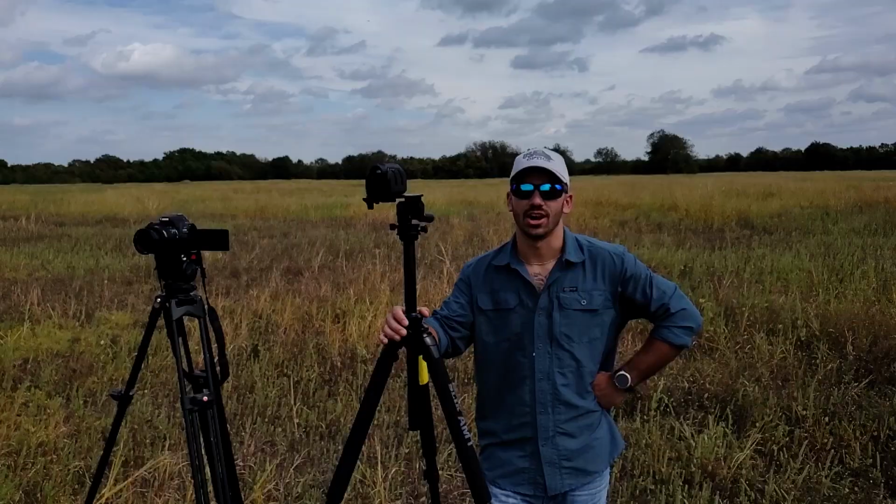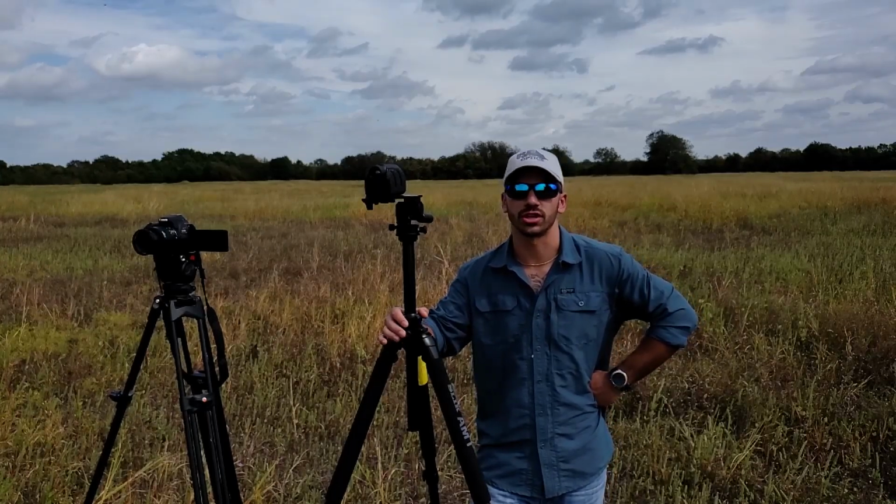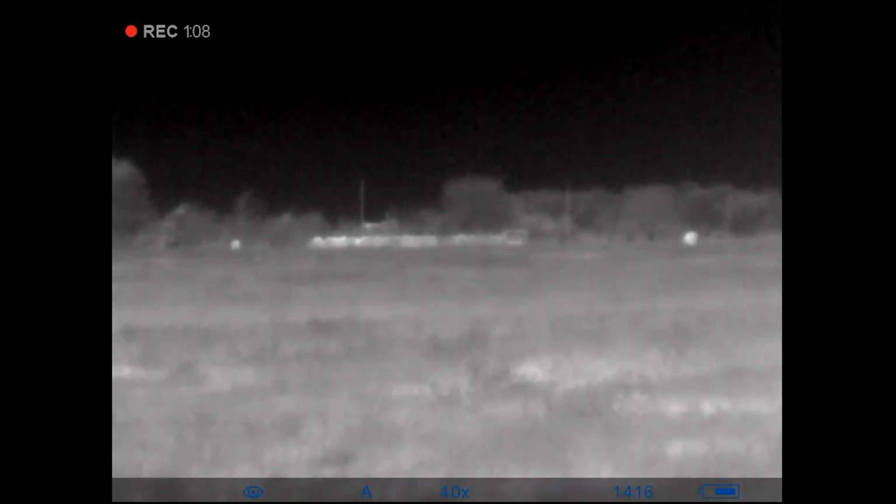Alright guys, I'm out here set up on the edge of the property, and I've got some neighbors' cows over in the next pasture. We're just going to film them real quick, give you guys an idea of what they look like. Alright guys, I've dubbed over this because the wind started to pick up pretty badly.